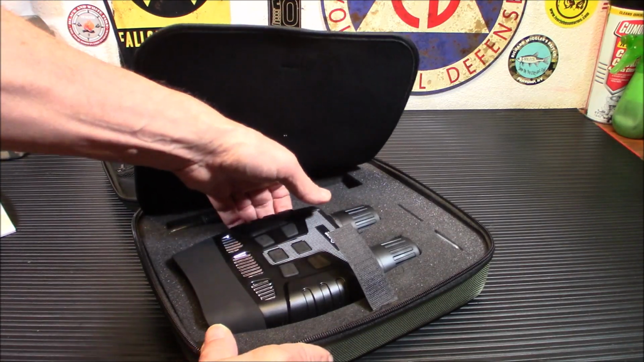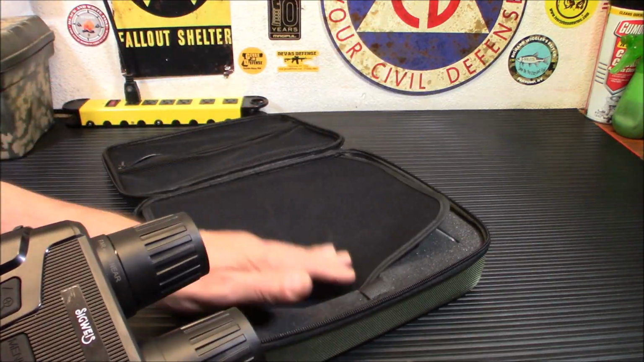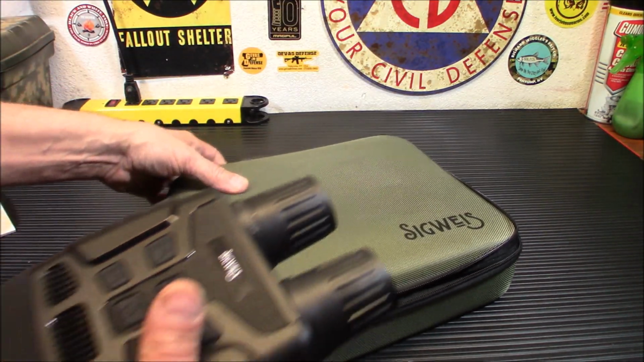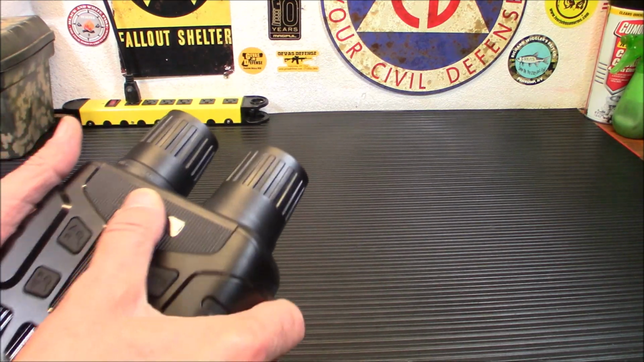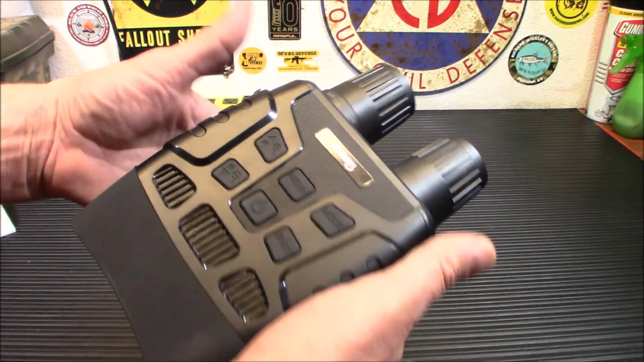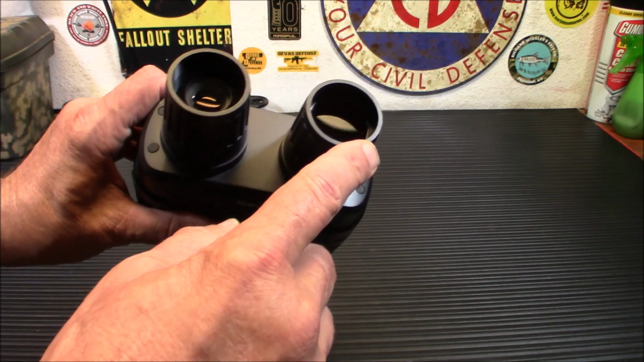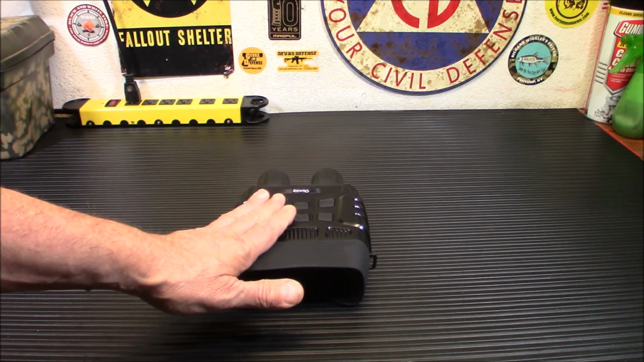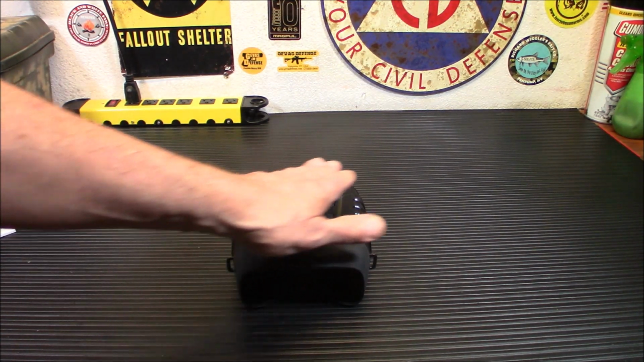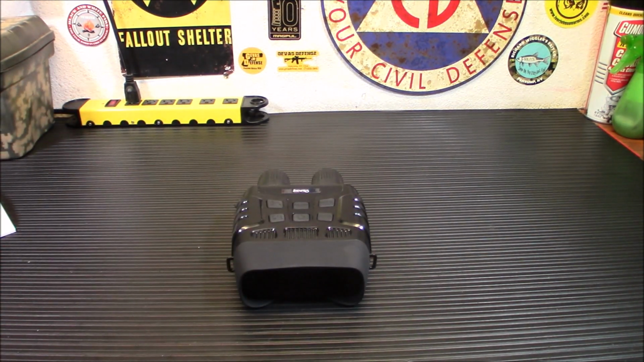And the unit itself. Now let's pop the unit out here, and we'll give you a quick look at it. I'm going to move the box away so you can see the unit itself. So this is the unit. It is a larger unit. It's not a tiny little unit. You can see this is your IR illuminator and this is your lens. I know when people see these, they tend to think that it's a dual lens type situation. It isn't. One is your IR illuminator and one is your lens.